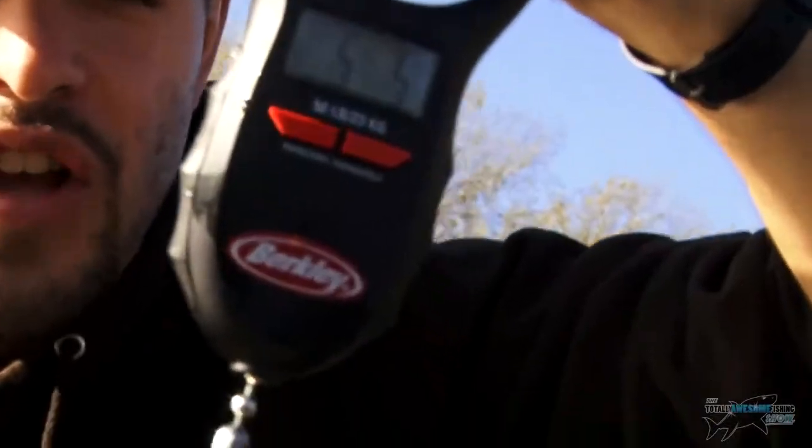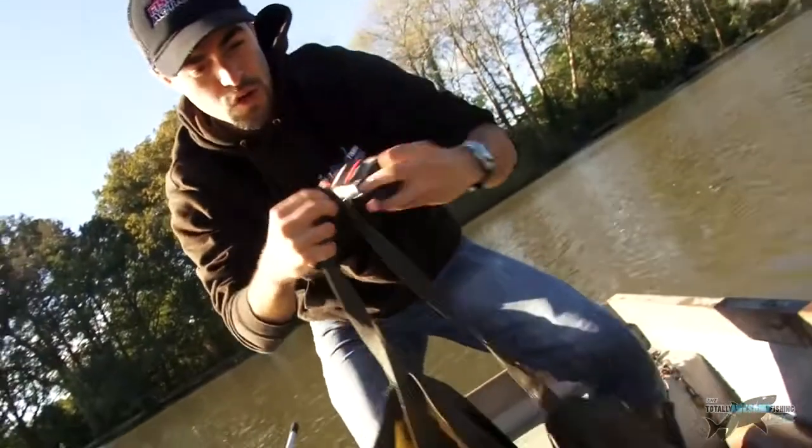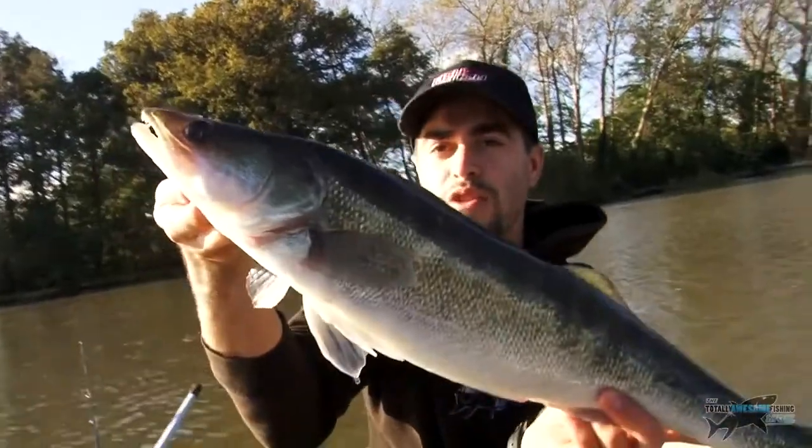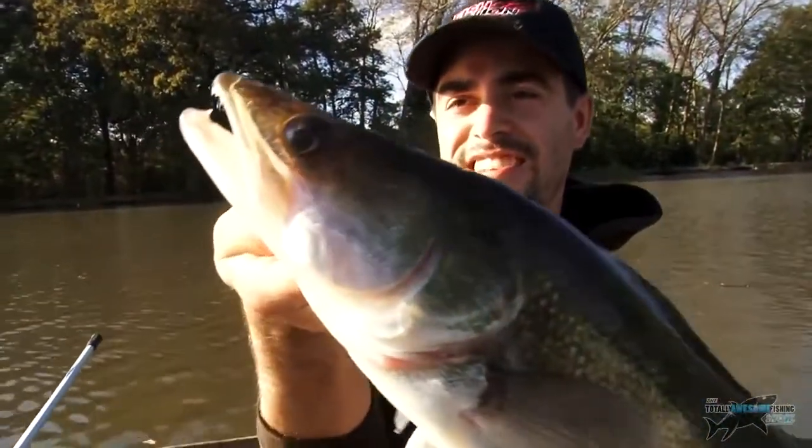Moment of truth, fellas. We are clear, and we're looking at 5lb 5oz. Really? That's not bad. Absolutely made up with that. 5lb 5oz. That is awesome. Let's have one last look at it quickly. Vampire fish. Absolutely, vampire fish. They do call it the vampire fish. How awesome is that? Look at those teeth, man.